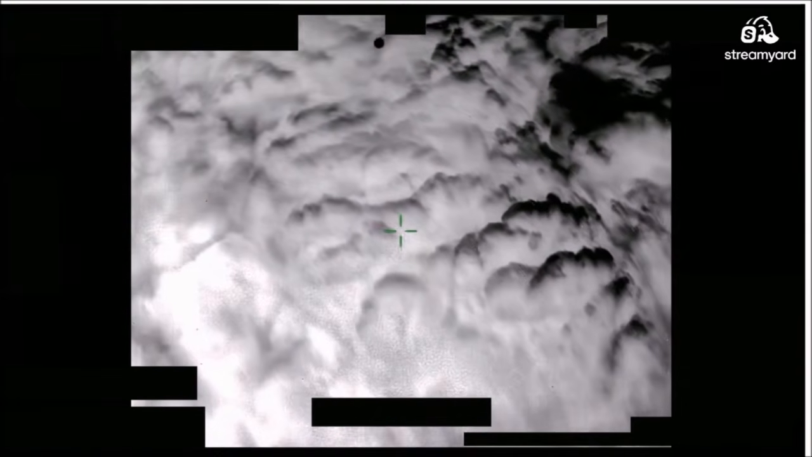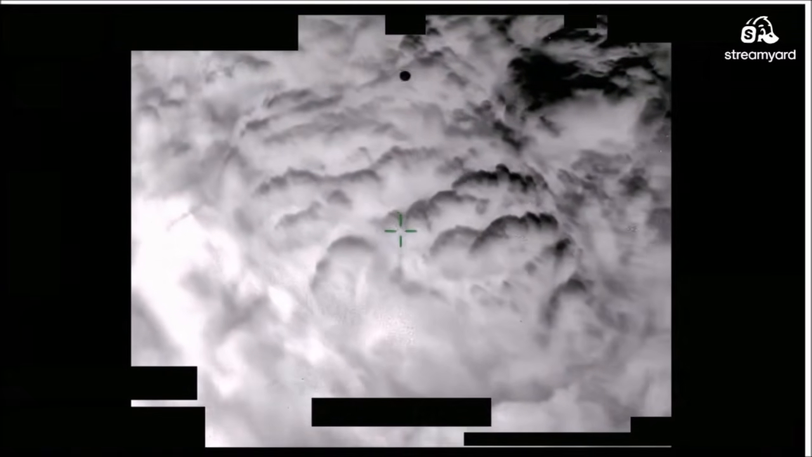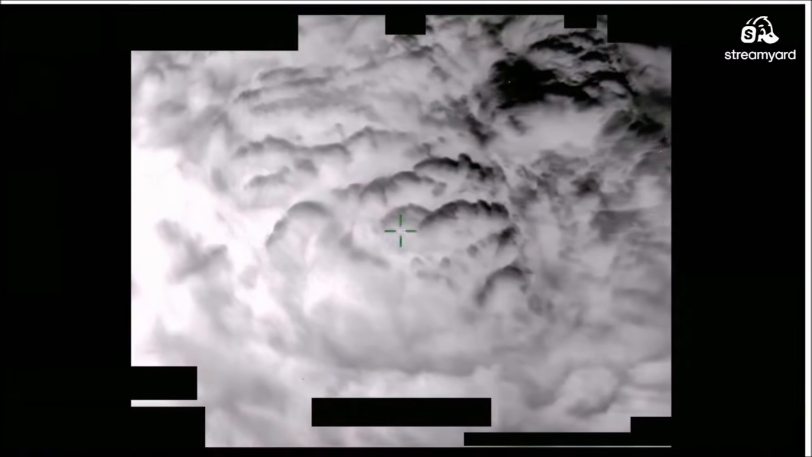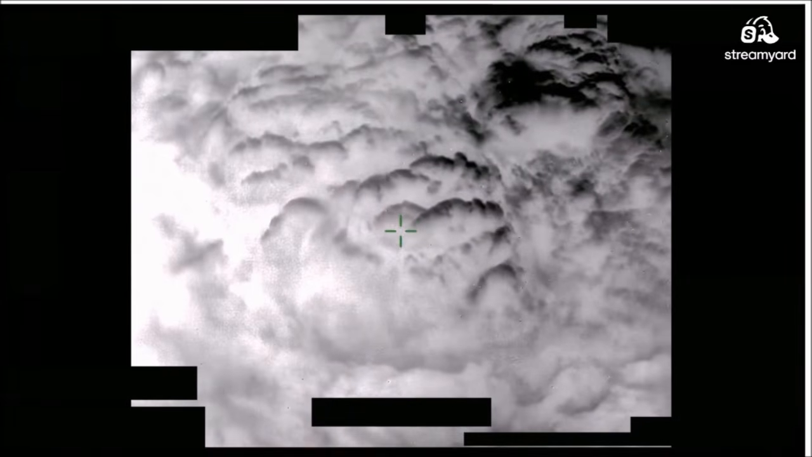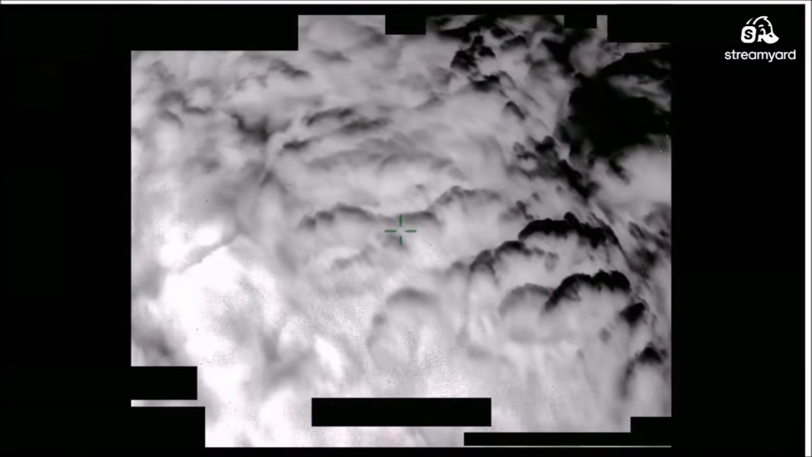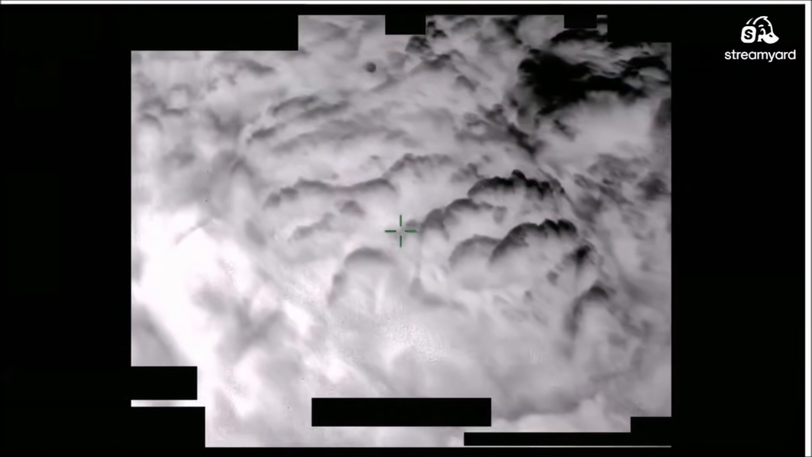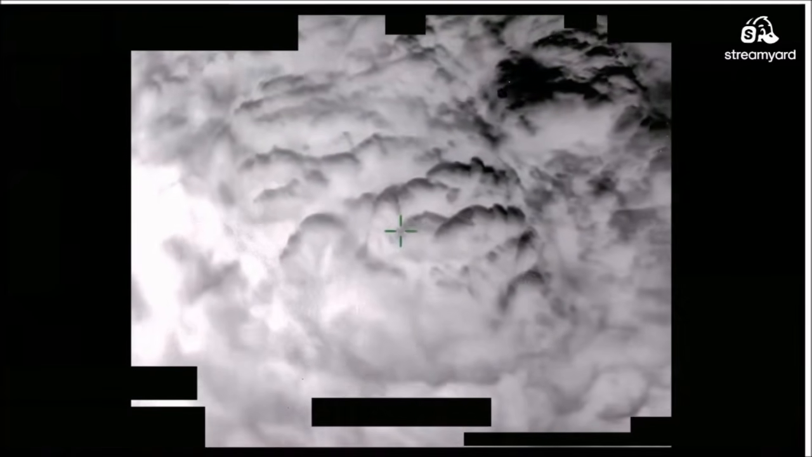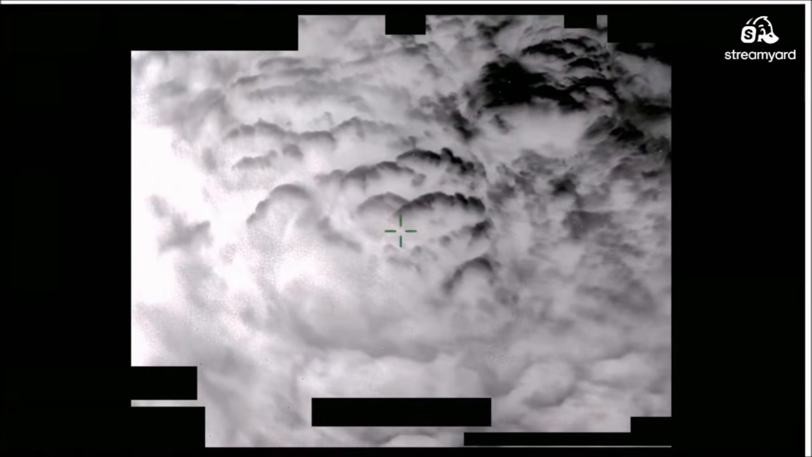So I've seen online that this one's getting a lot of attention. We have a black sphere, presumably hot, that just kind of crept out of the clouds and then back in. Just made a brief appearance. I guess the biggest thing is, is this a camera anomaly? An artifact of the camera? Doesn't look like it. It's not a glare. It's not FOD.